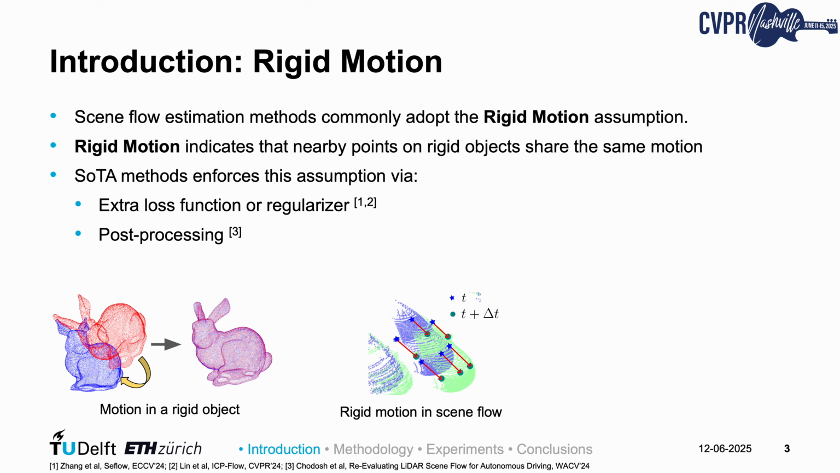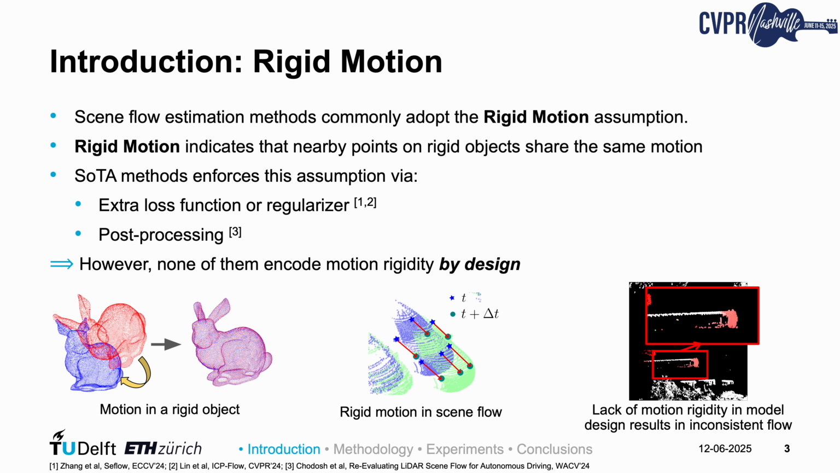However, there's a gap. None of these models has motion rigidity truly baked in by design. As a result, they occasionally produce inconsistent flows, especially for large objects like buses.